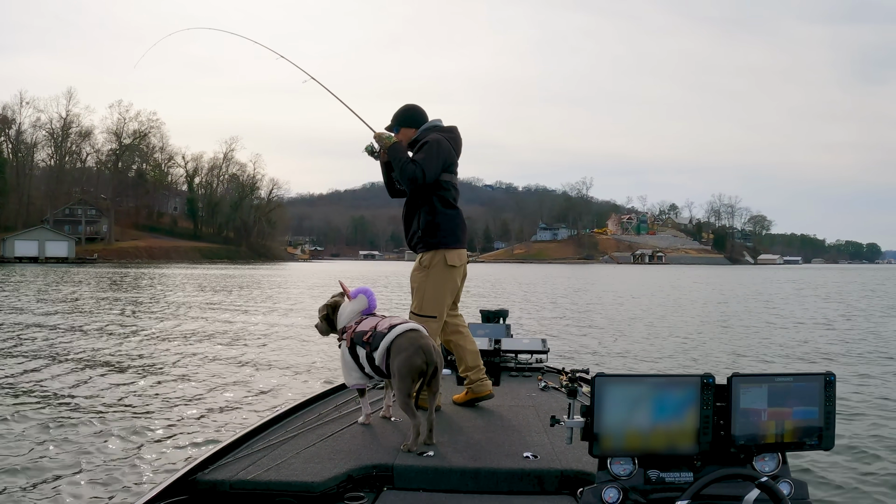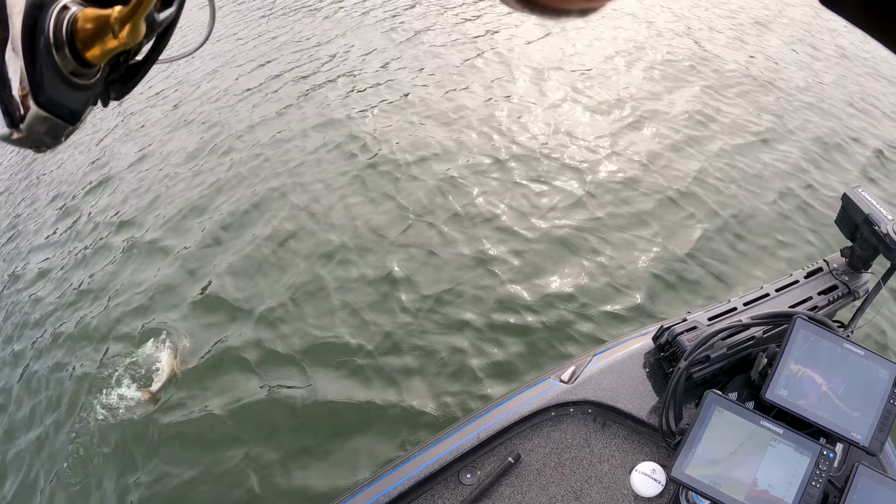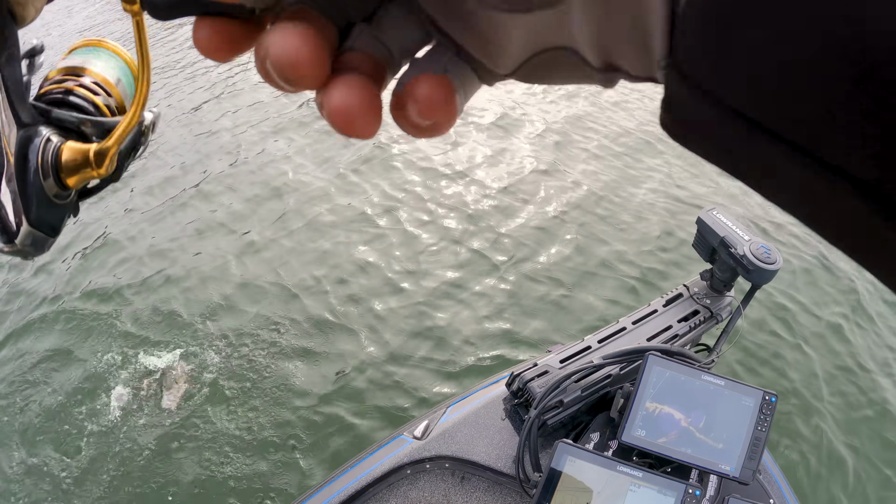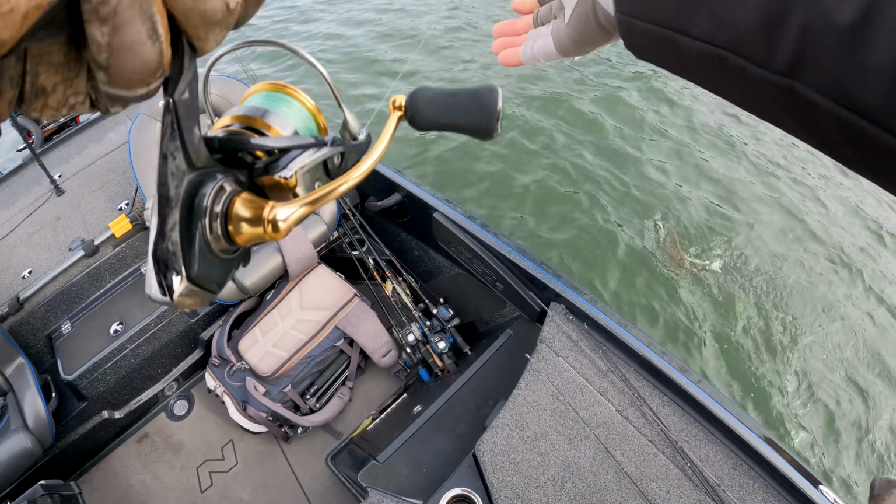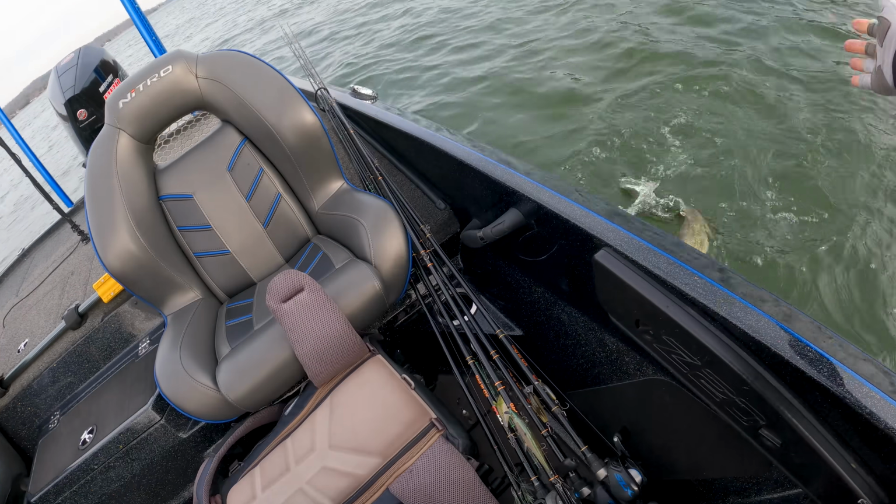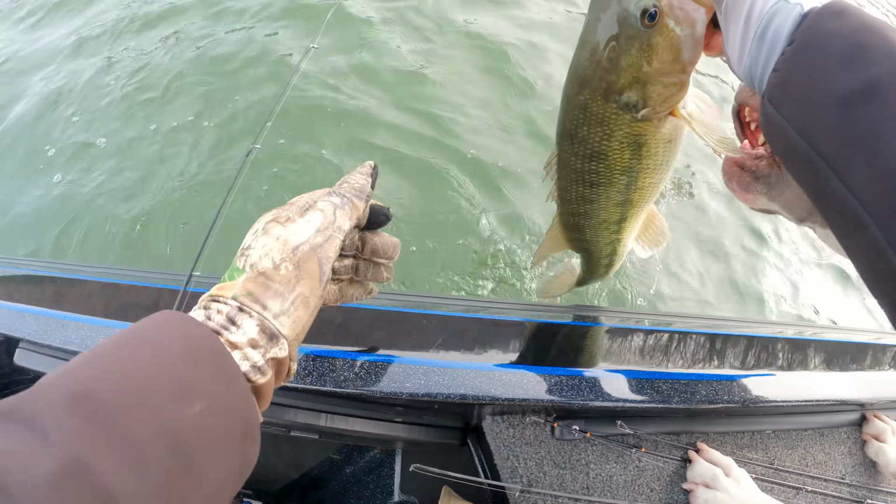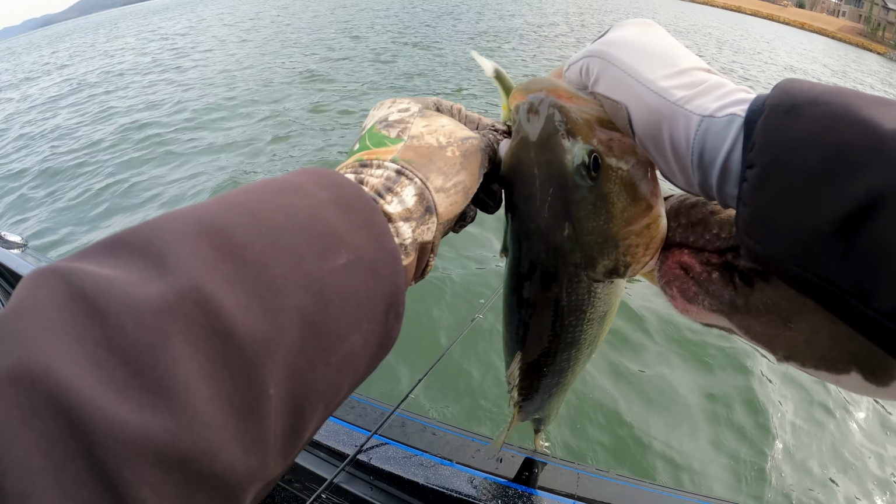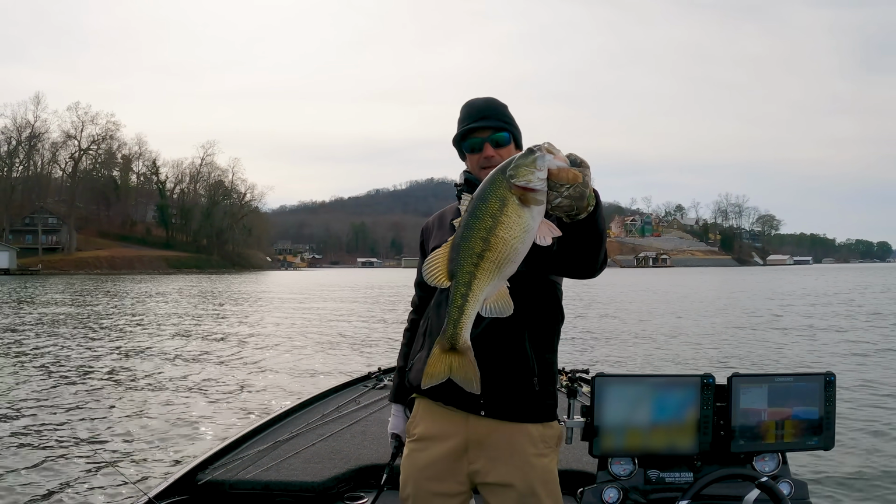Please be a bass. Oh yeah, that's a great big one. Dude, that's another giant spot. Oh my God, George. We're not gonna boat flip this one and make the same mistake we made last time. Bro, we're putting him on the scale. I'm a little worried that I think that's my last bait. Dude, we're putting her on the scale, dude.